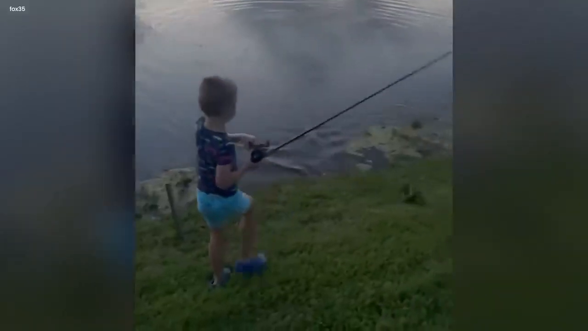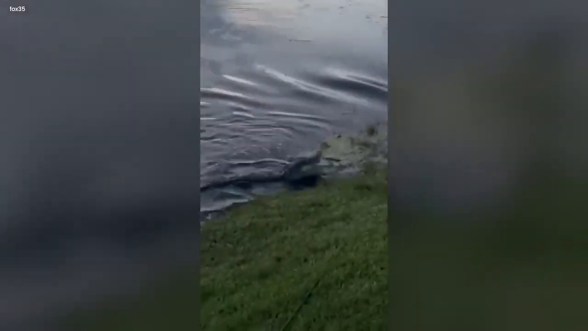The stolen moment, frozen in time by the cam, became a tale of the wild, a reminder of nature's unpredictable dance between survival and surprise.